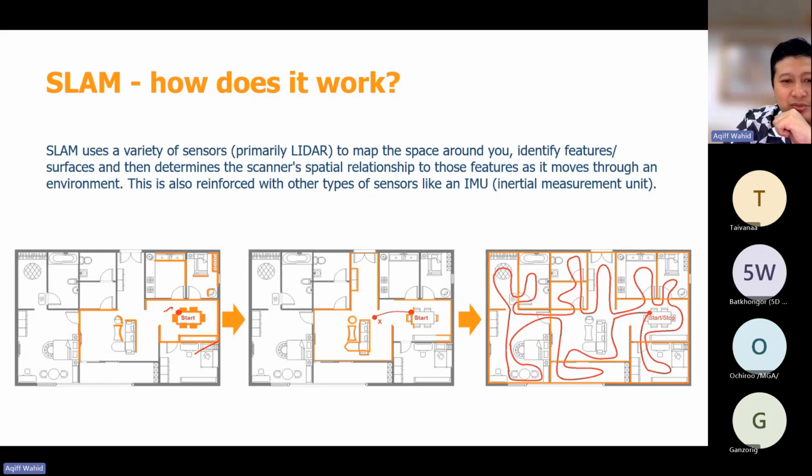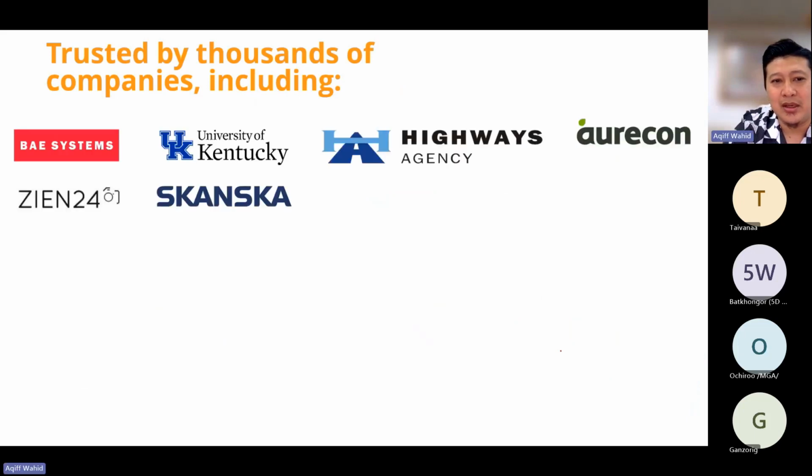If you are using a terrestrial scanner, you need to move and set up from point A to point B. But with the Geoslam solution, you just move around the whole area, and you should be able to capture all of the surfaces and scan the whole area much faster compared to terrestrial scanning.